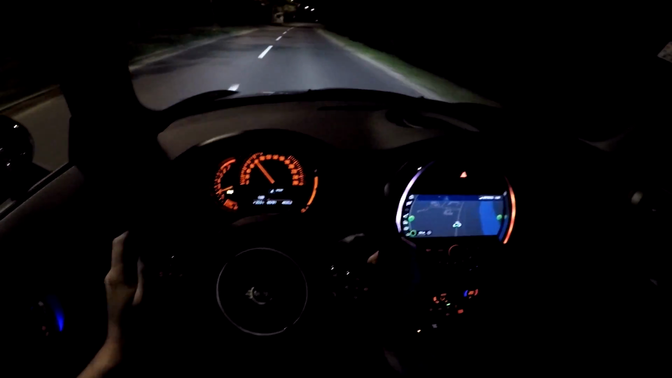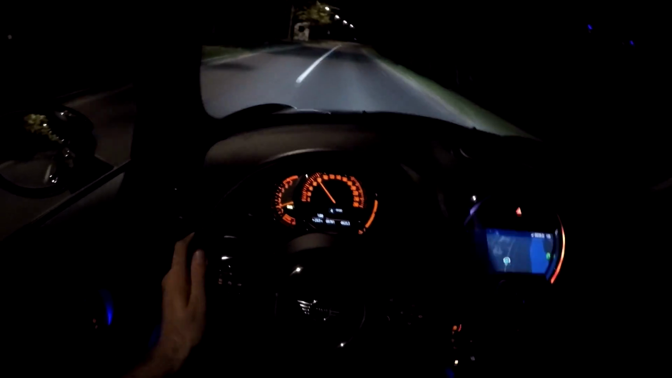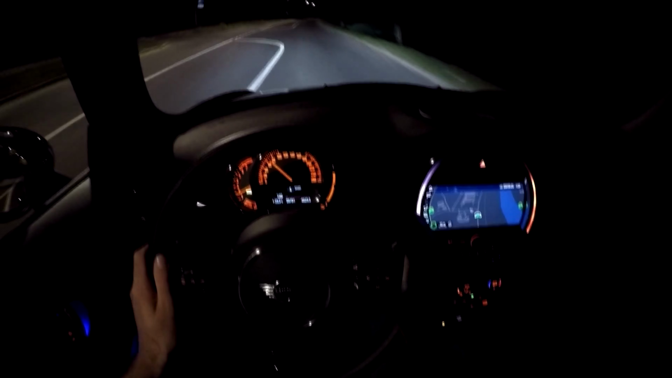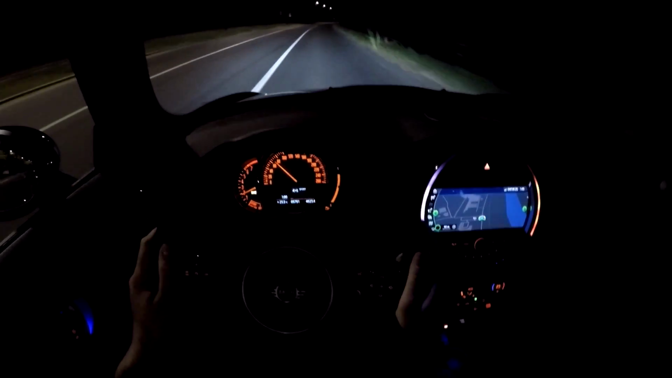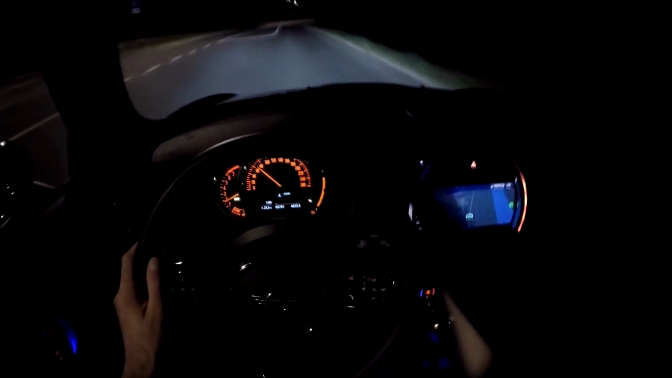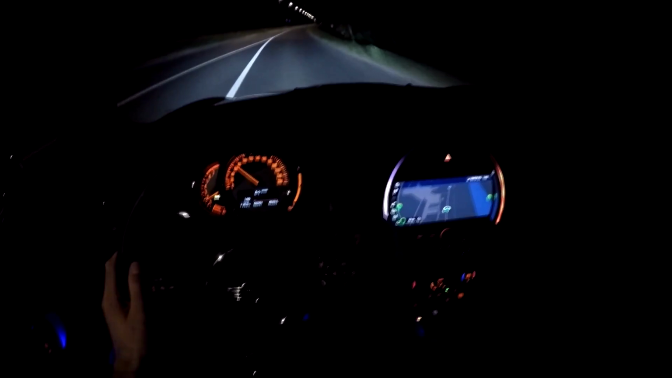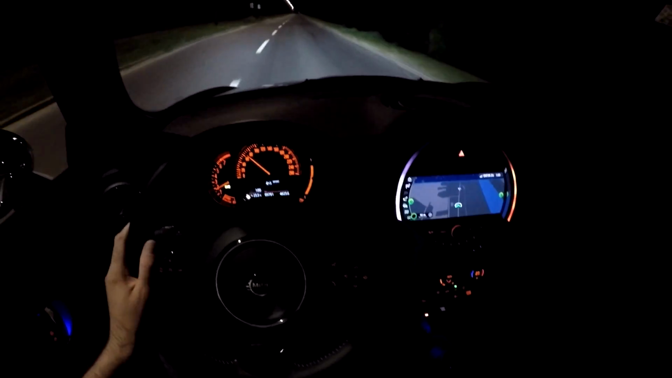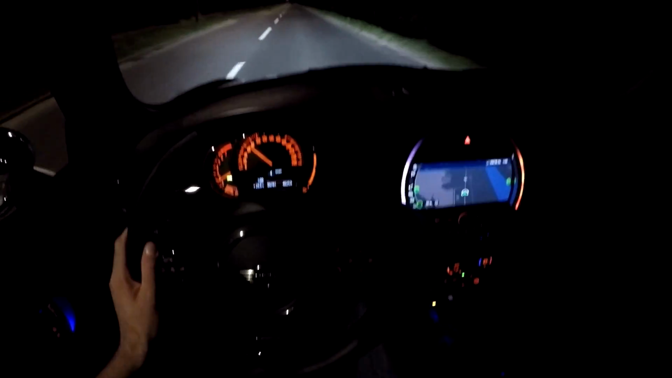Now you will notice that I didn't go for the heads-up display, and I actually don't like it in the new Mini, because it's basically some kind of plexiglass, I think, that goes up, and I don't actually like those kinds of heads-up displays, because I don't know, it looks a bit cheap maybe.